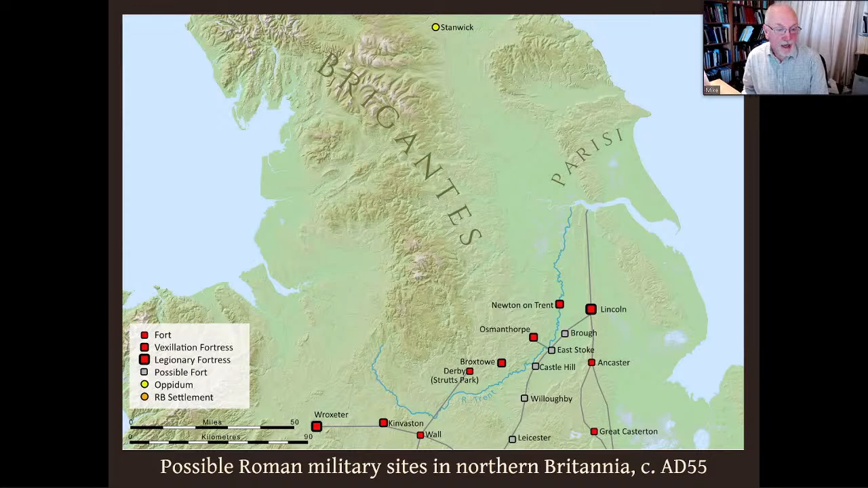Now, it's very striking that at some point in the mid-50s, there was also a sudden expansion northwards from the Trent into Brigantian territory. It seems perfectly reasonable to suggest that this area might have been the territory of the Brigantian sept that Nasica defeated. The forts at Templeborough and Chesterfield almost certainly date to this period, as may the little understood site at Pentridge. And in addition, we have the vexillation fortress at Rossington, which we're assuming moved up from Osmanthorpe.